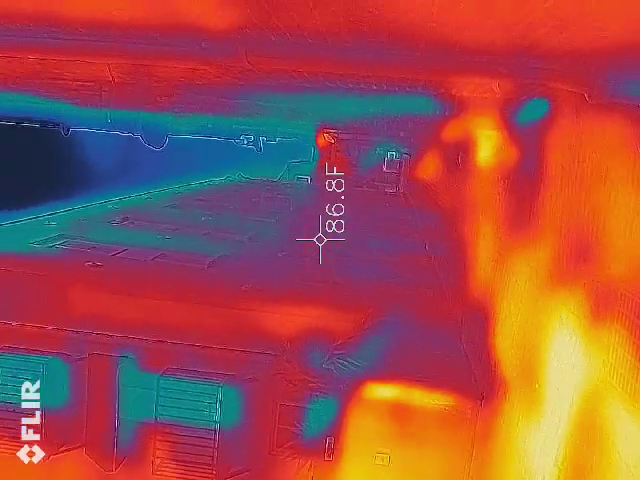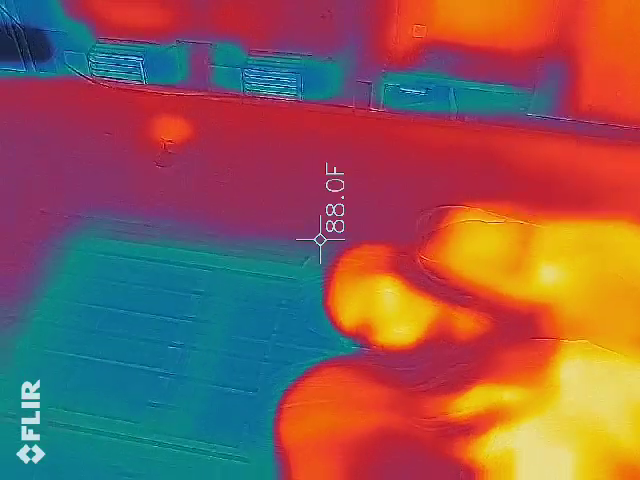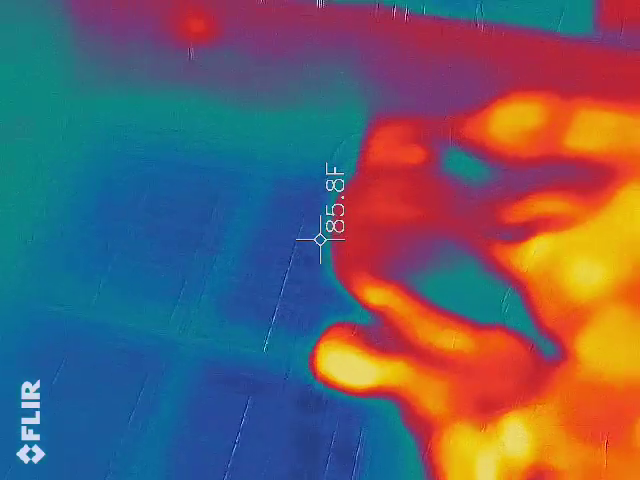You actually got some, but it's steady. That's not good. That's man-made stuff. So we don't want steadiness. I was hoping it was.